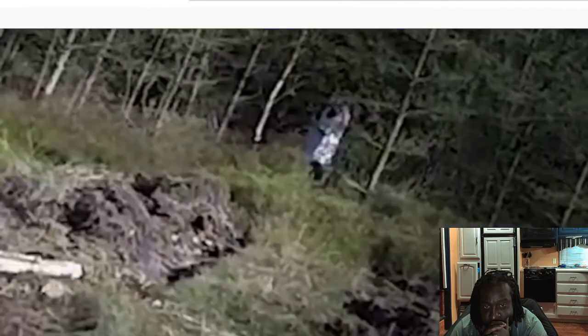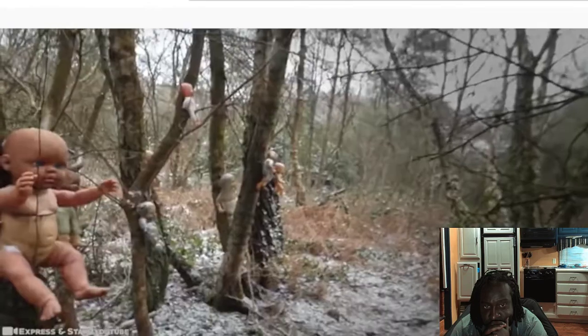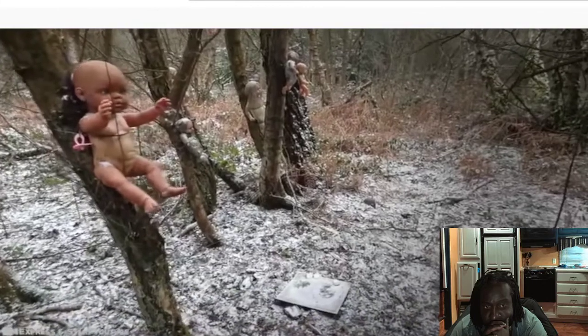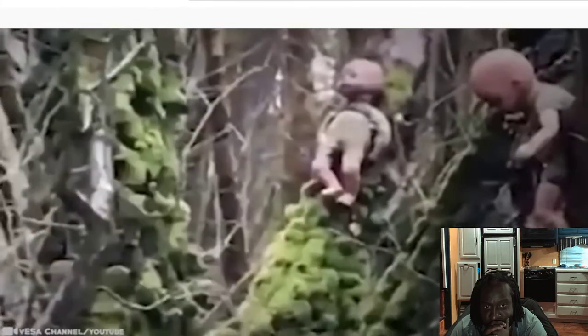Number 2. Cannock Chase. This is the stuff of horror movies. These dolls have been attached to trees in a wooded area in a Staffordshire forest in England. It's not known where the dolls came from, but the area does look like the set of a horror film. Would you agree? A Ouija board.